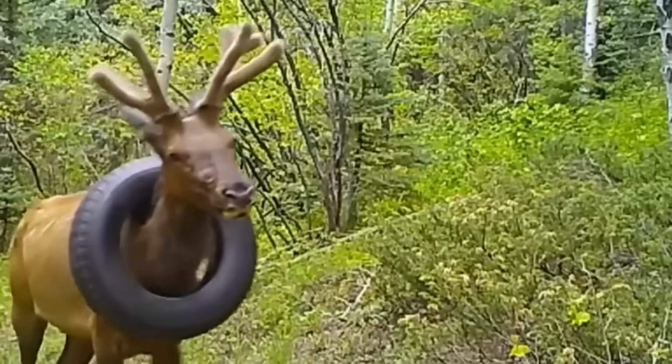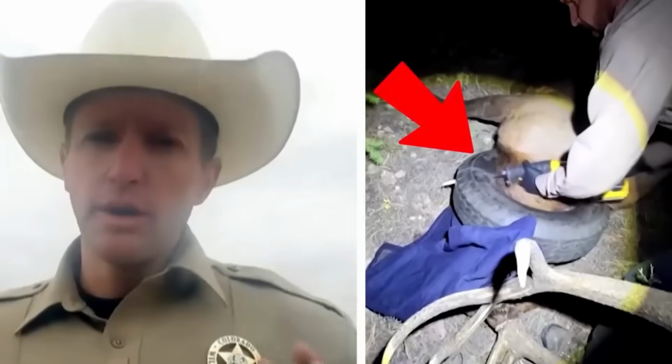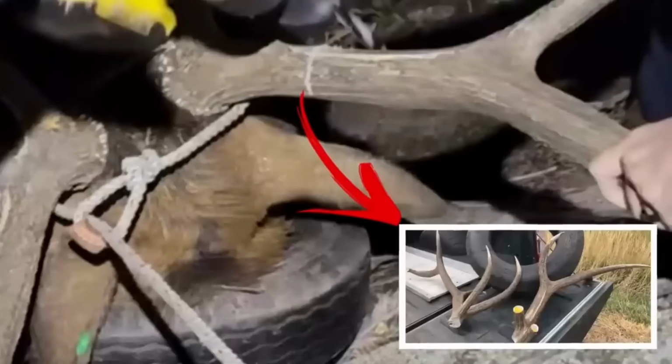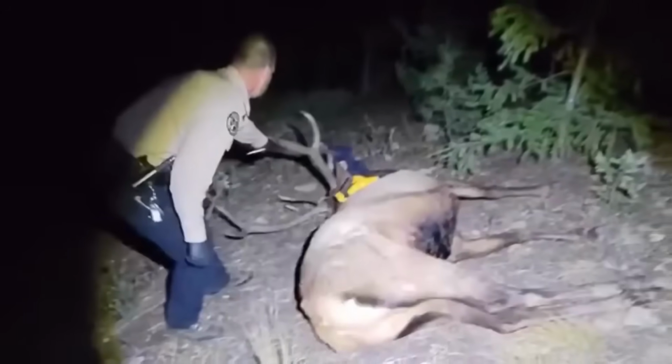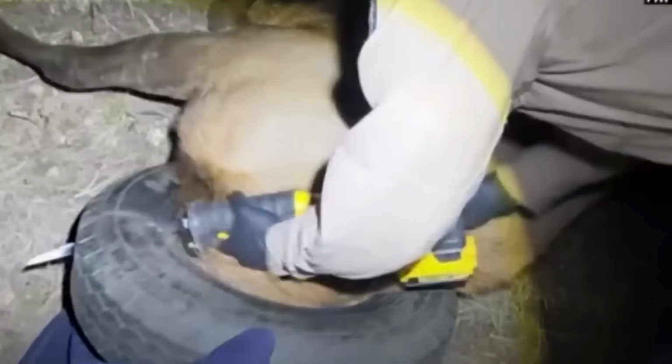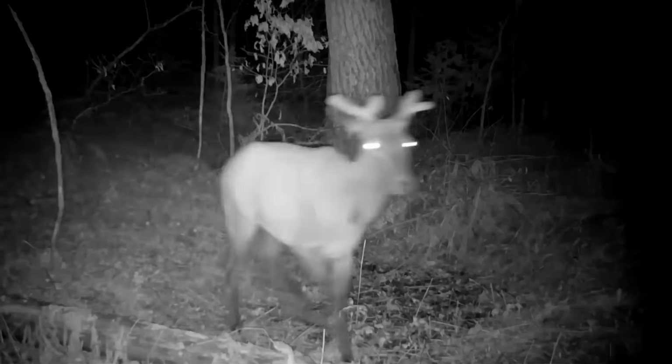The 4-year-old, 600-pound bull elk was spotted and tranquilized one day, and officers were able to cut off the tire, but they had to cut off the elk's antlers to remove it. They would have preferred to cut the tire and leave the antlers, but had to just get the tire off in any way possible. But don't worry, the antlers grew back in just a few months.